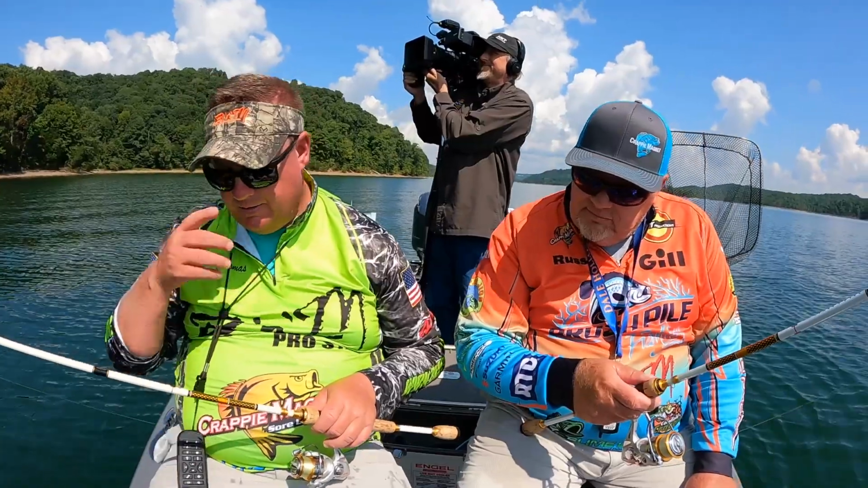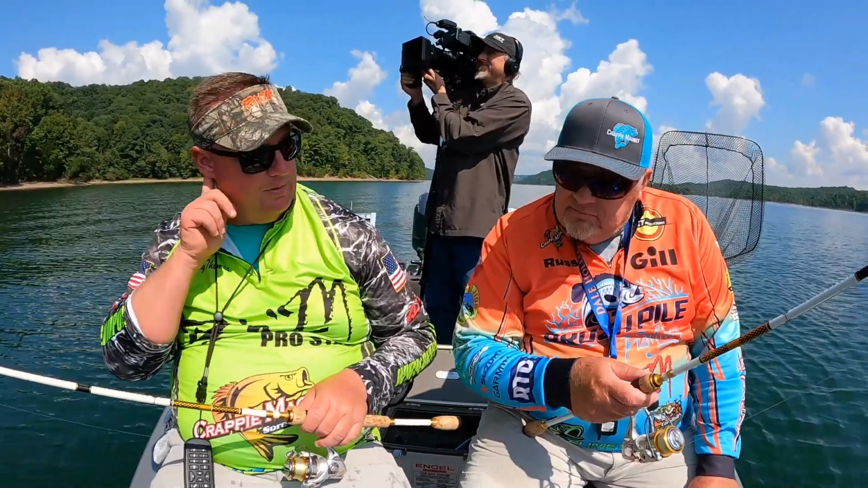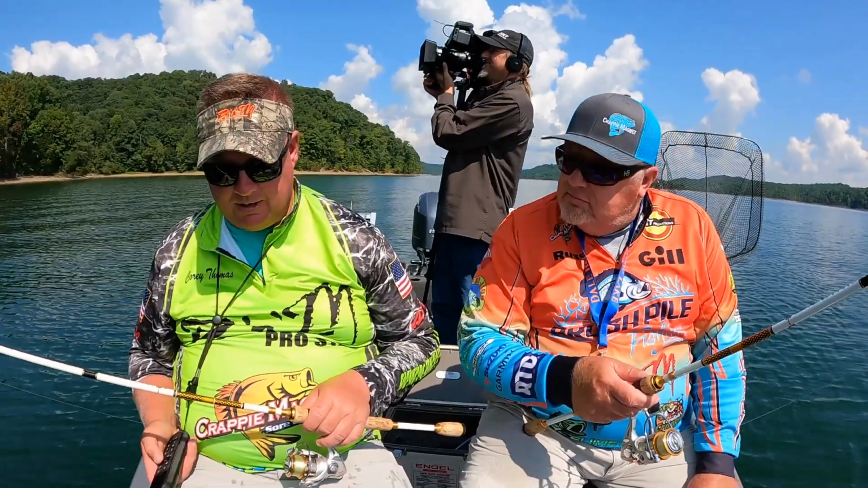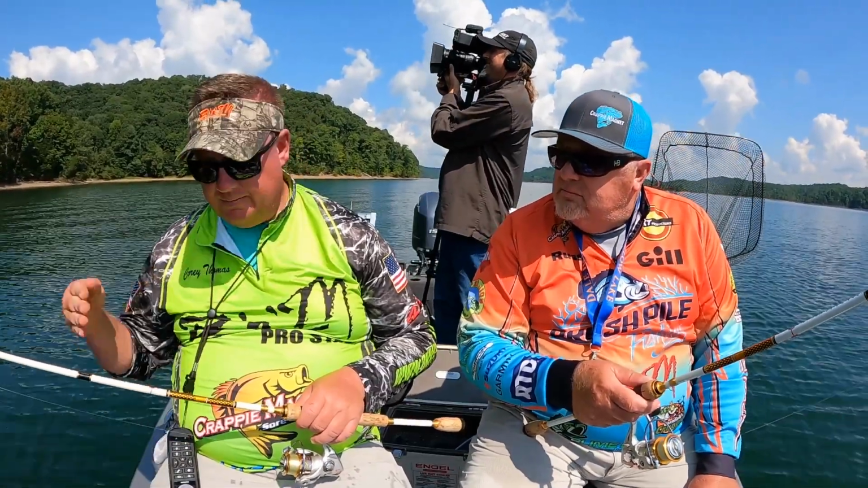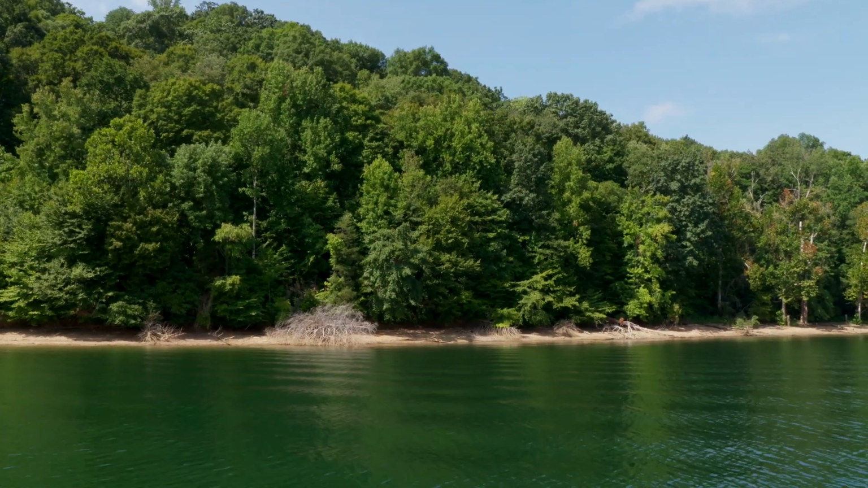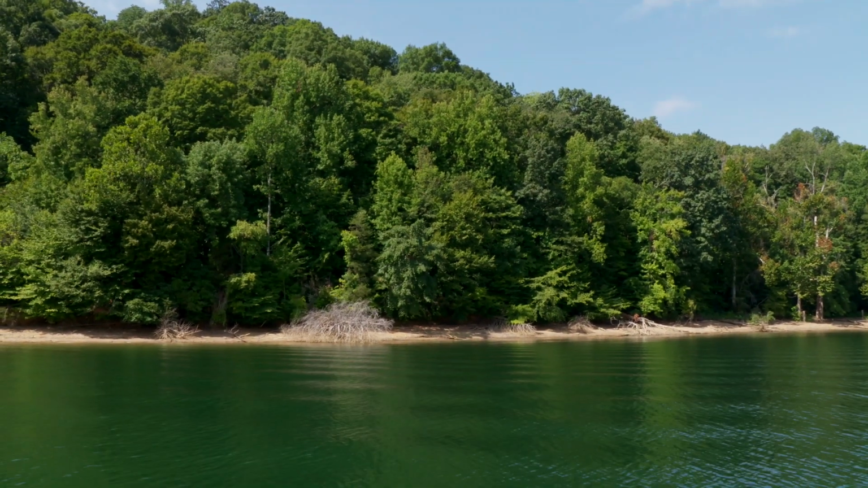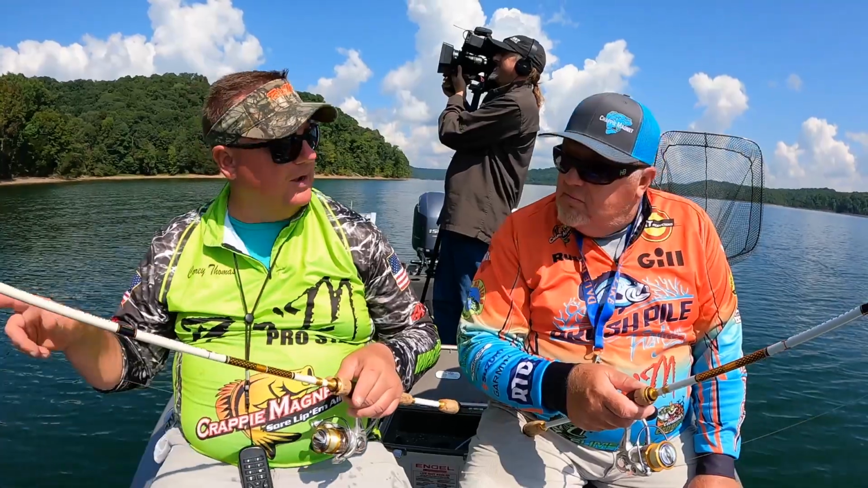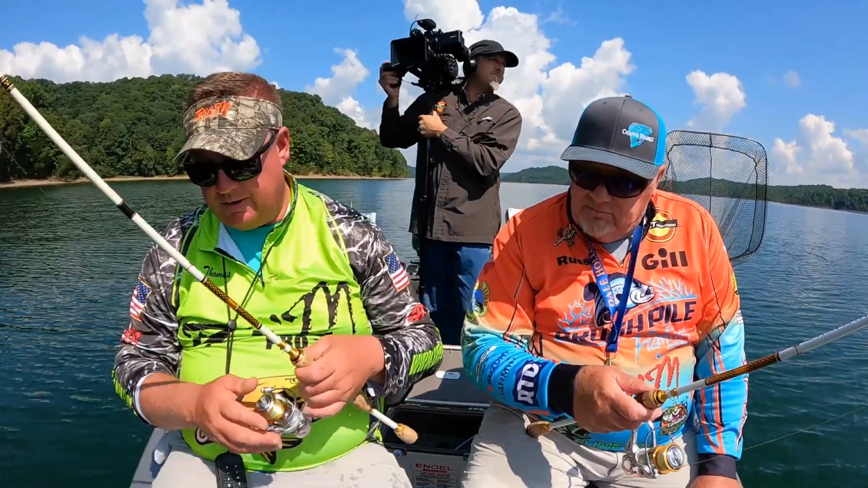Right now, all these fish are in the same depth pretty much. That's the thermocline. It starts setting up around 18, 20 foot, and then about every week it drops a foot or two down, just depending on the heat and different variables, how hot it is. And so that's where we highlighted that band of water, and we've just been working in that band all day.